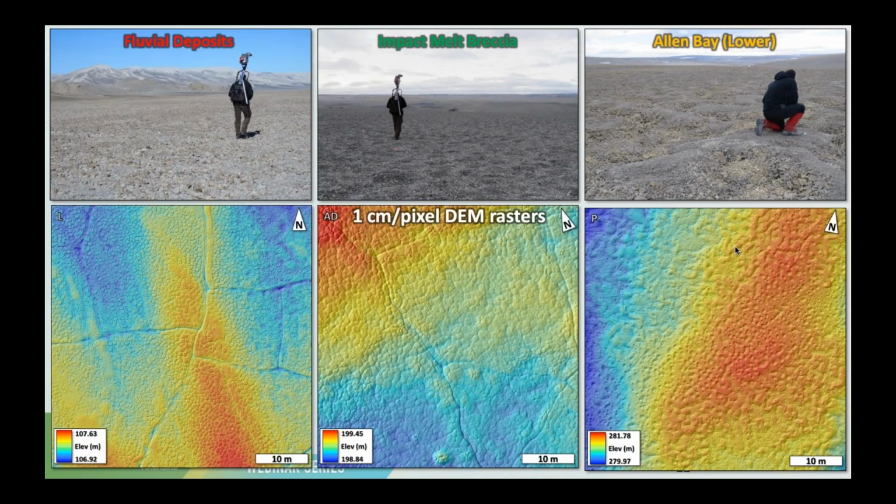But what you see are three different types of how the ground responds differently to this freeze-thaw process. In the fluvial deposits, you get these long fractures. These are ice wedges, but you also get this kind of mottled texture, circular patterned ground, and that's stone circles. And I'll talk a little bit about that in a second.